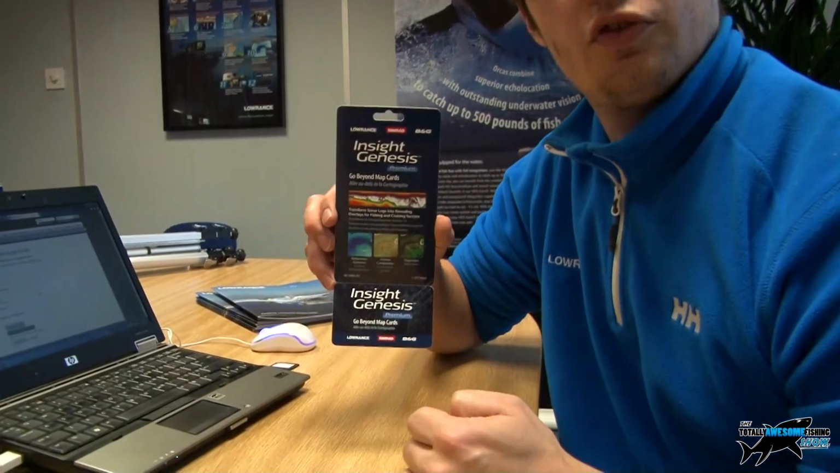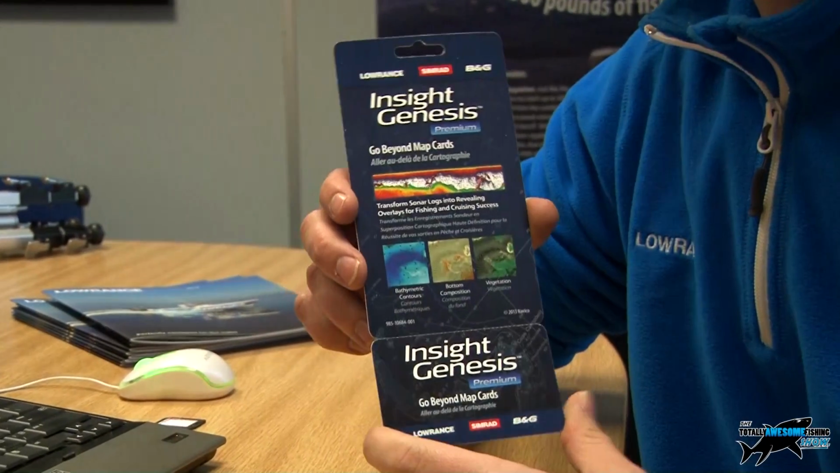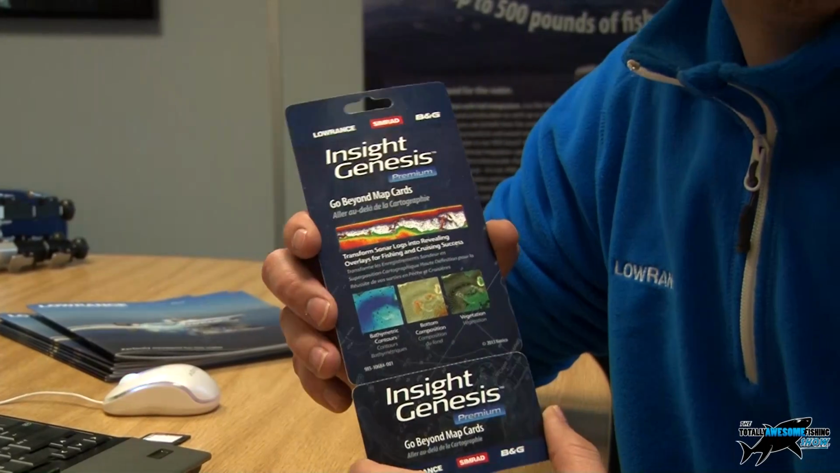Yeah. So ways of purchasing and getting your Insight subscription, you can either buy these little scratch cards from your local chandleries, or you can just buy an online subscription straight through the Navico Insight store. So if you just Google Insight Genesis, it will allow you to sign up to your account and then purchase your subscription.